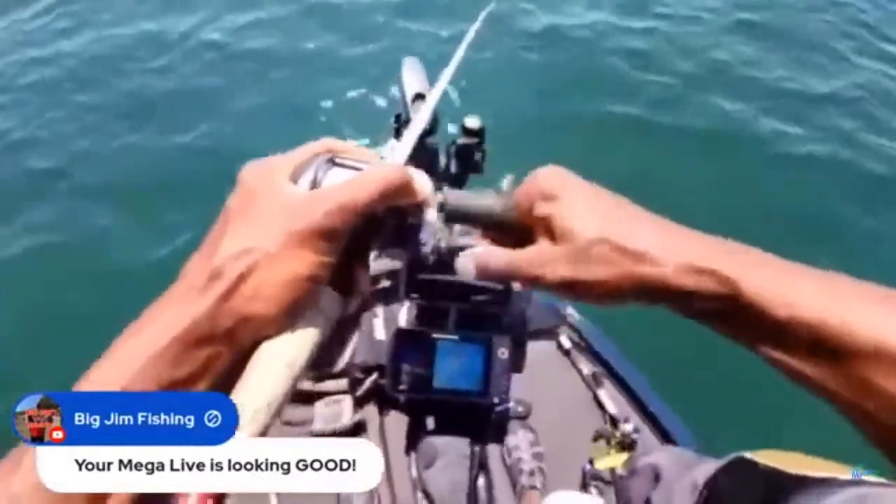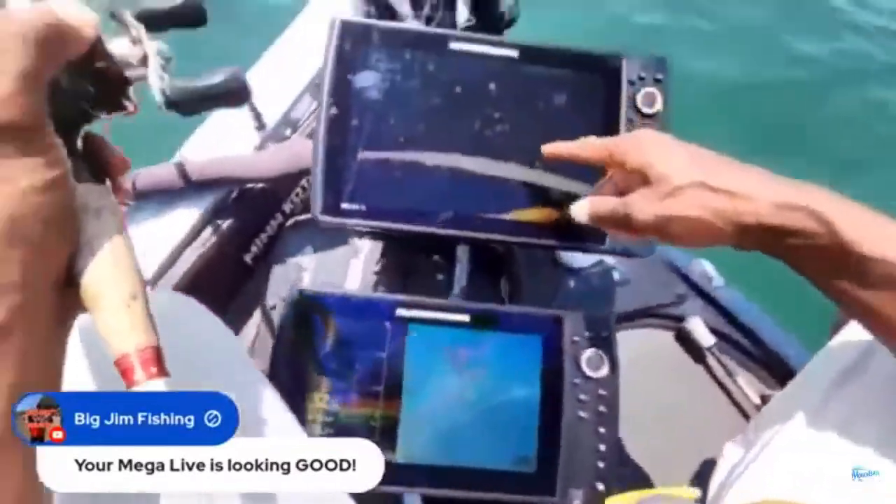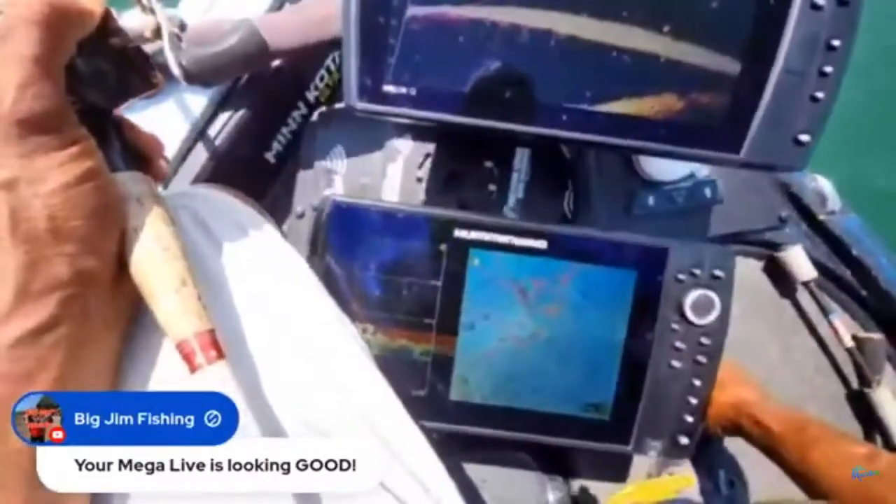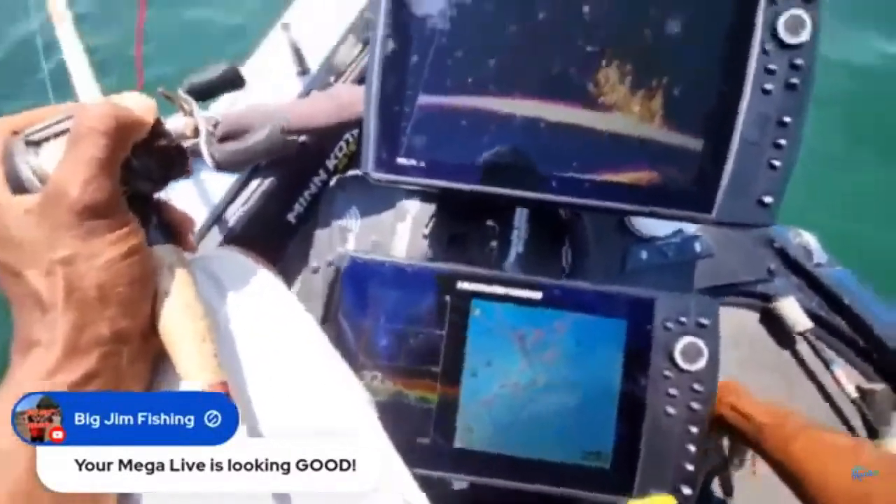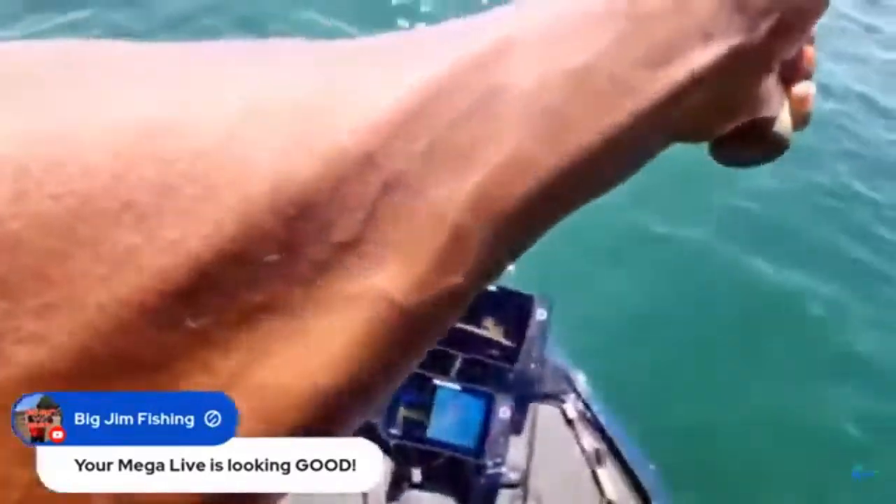So when I cast that down there, I'm pretty sure you guys weren't able to see it on the screen, but they came up with a vengeance. There they go. They're lined back up right there. Let me go ahead and just adjust my target lock a little bit.